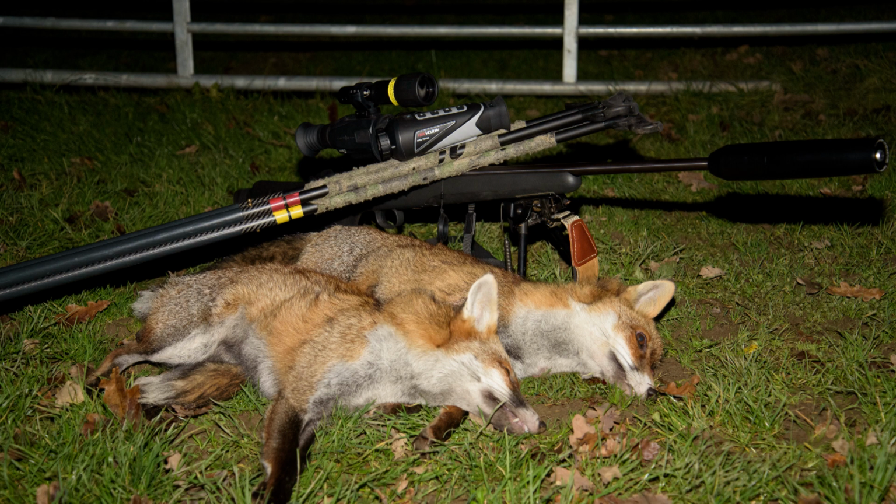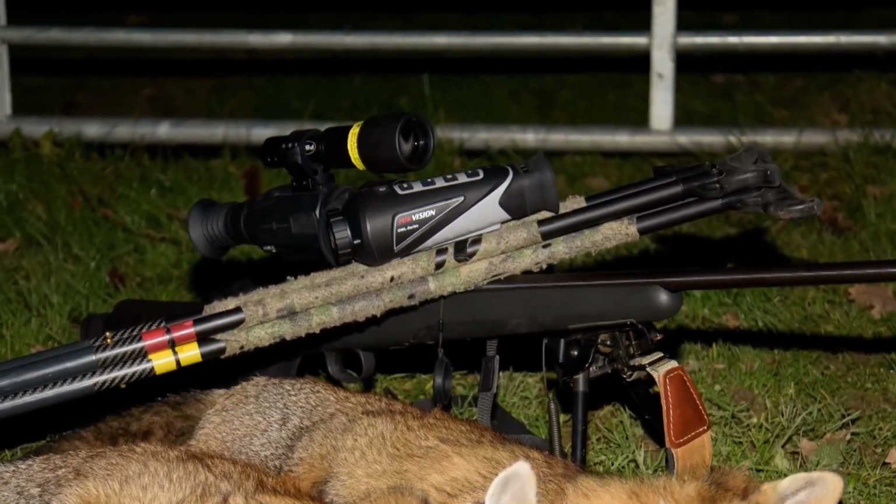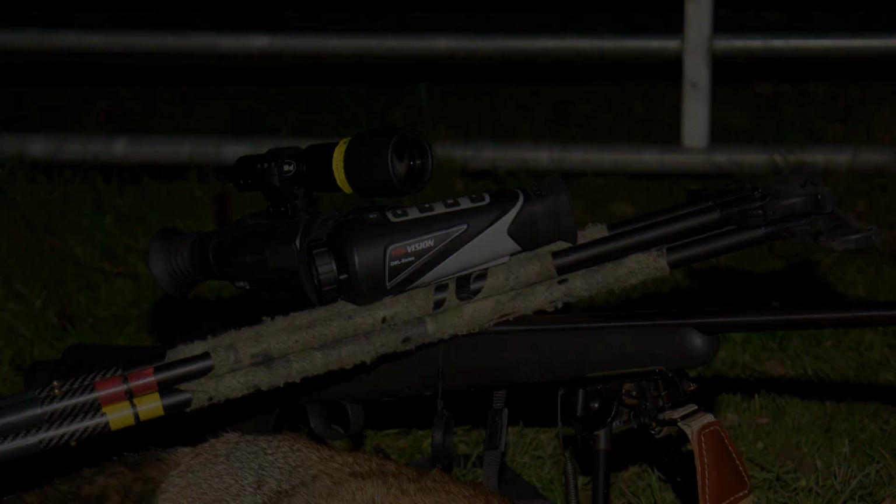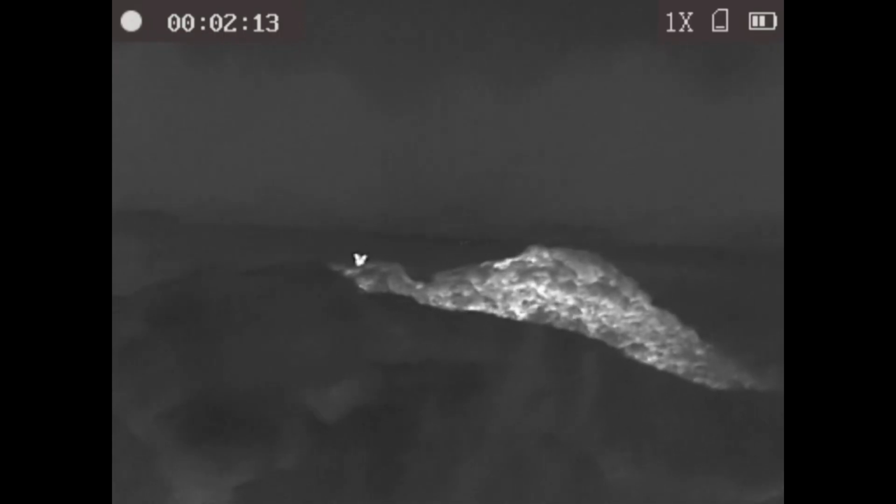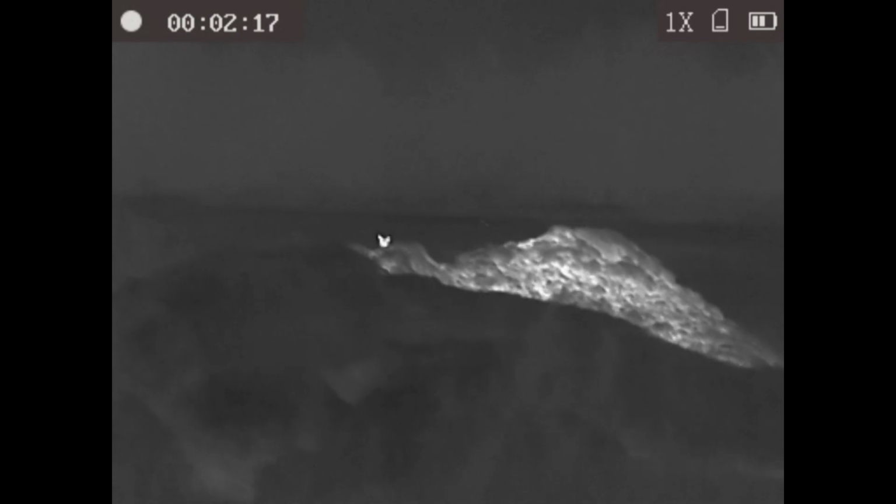So that's been the first main night out using the HIK Vulkan 35. Pretty successful performance, and the farmer here has actually lost a lot of chickens recently, and he's just invested in building a new chicken run, and he's put 25 chickens in it the week following that we took those 2 foxes off it. I shoot on average probably 2 foxes a month off this piece of land.